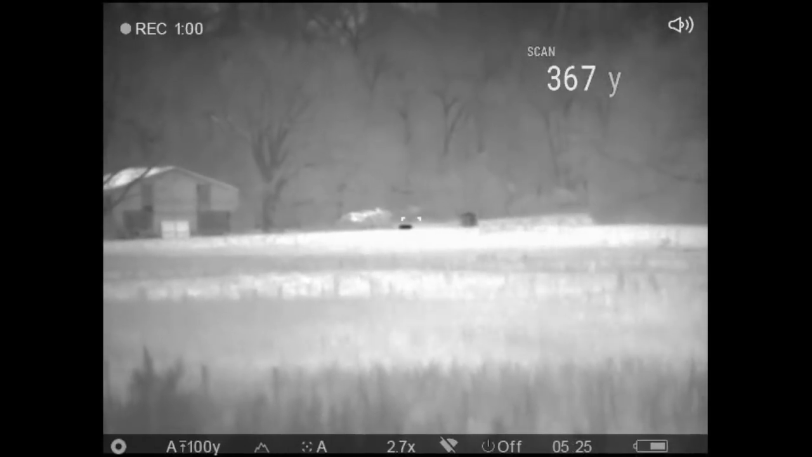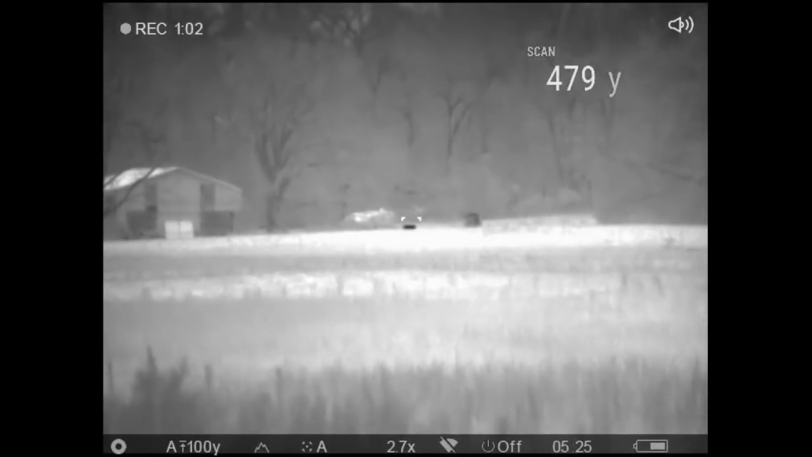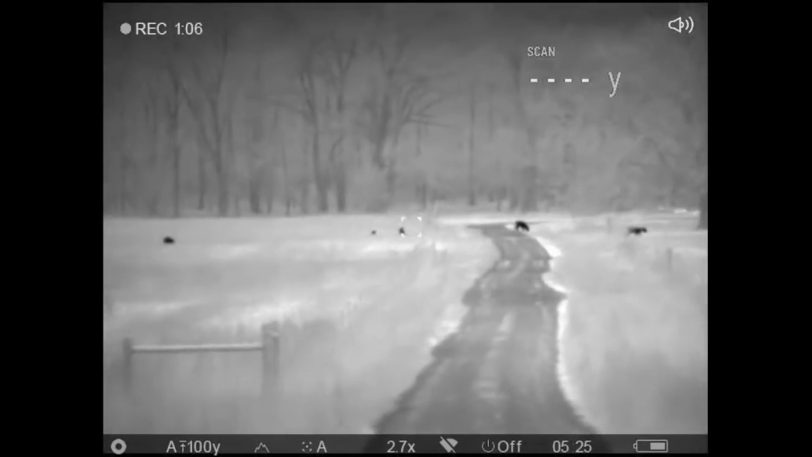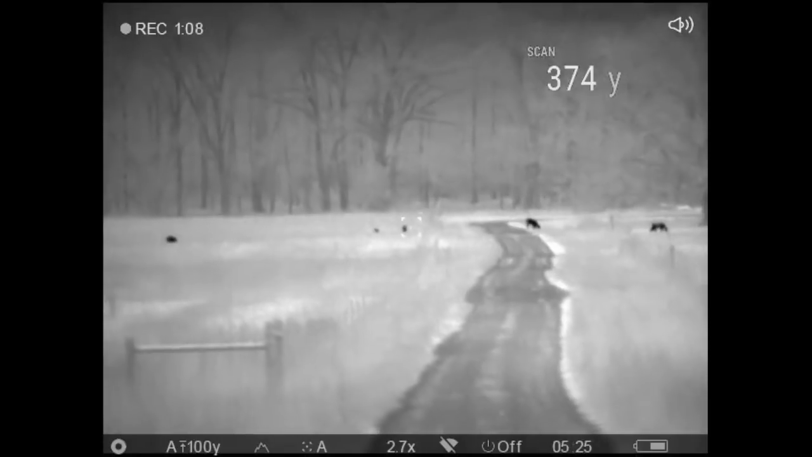They were within, I would think, 5 or 10 yards from what I did with ranging them on Google Earth, and also just knowing the properties where I'm hunting, knowing how far different landmarks are away from myself. The Pulsar Trail XQ50 LRF is a great unit for people that are out there taking long range shots.